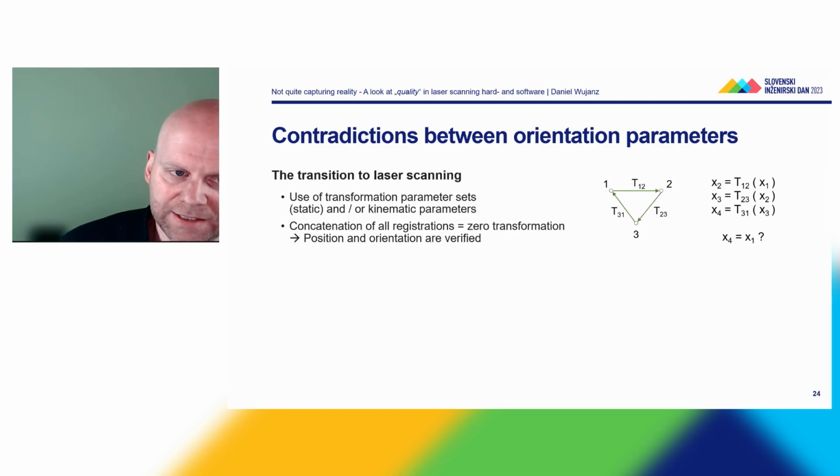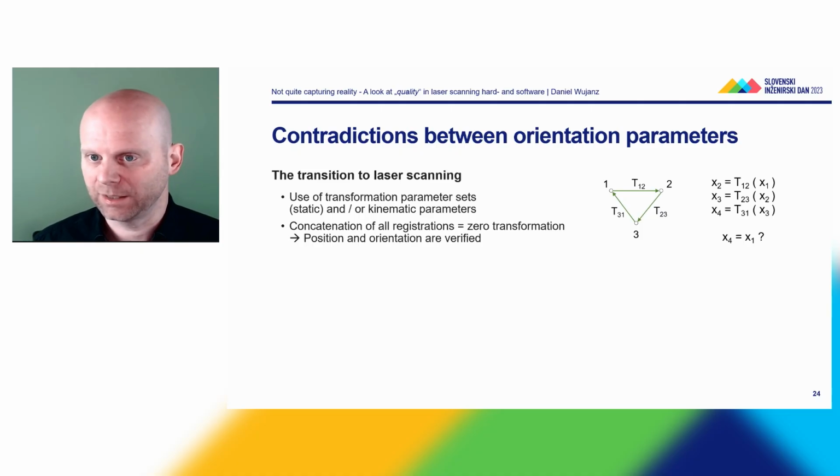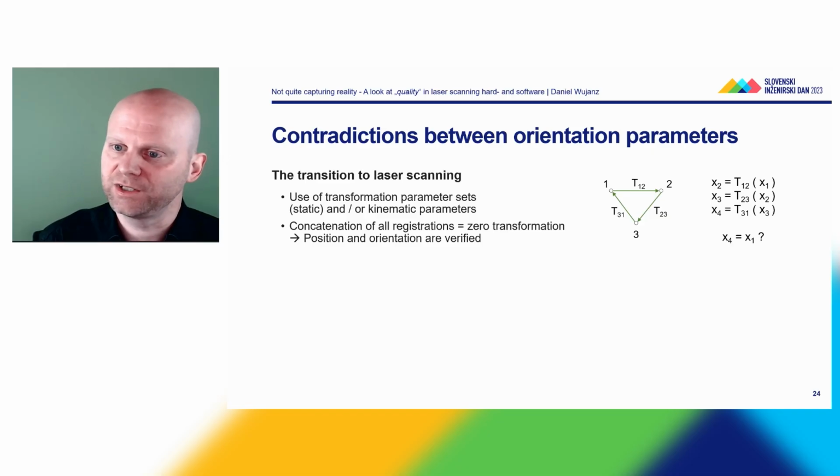So what we do is that instead of using height differences or angles, we use transformation parameter sets or kinematic parameter sets. So that means we have six dimensions. We have 3 translations, 3 shifts, so to speak, and 3 rotations.